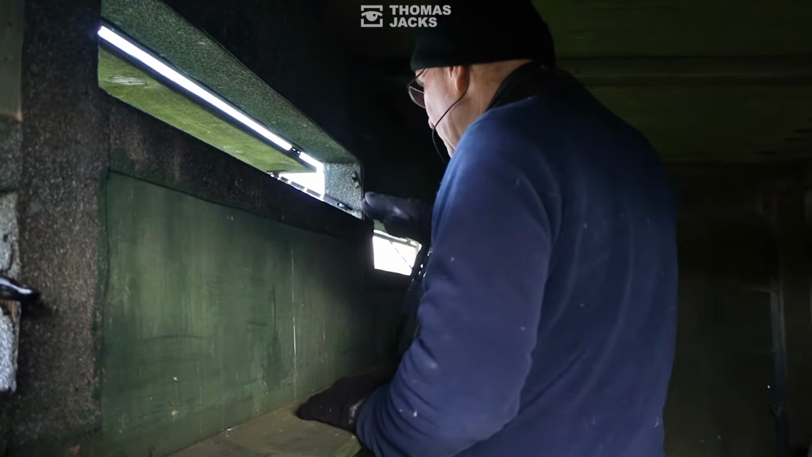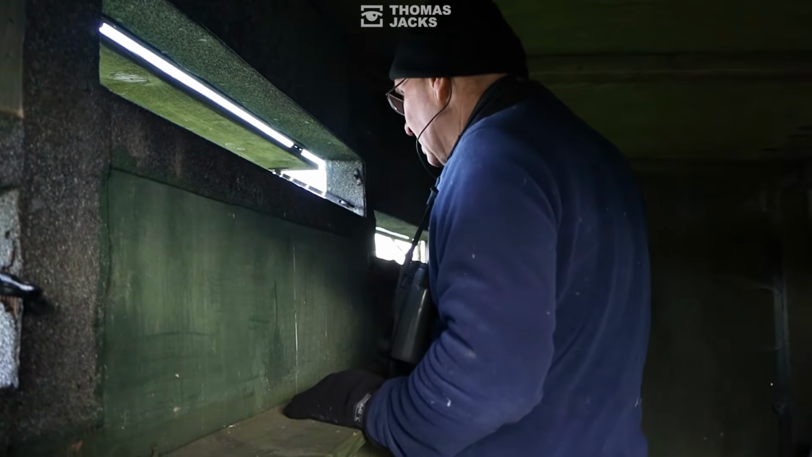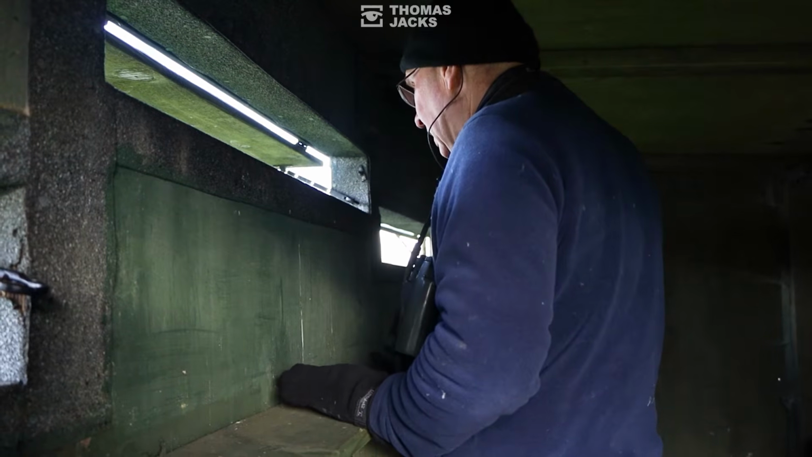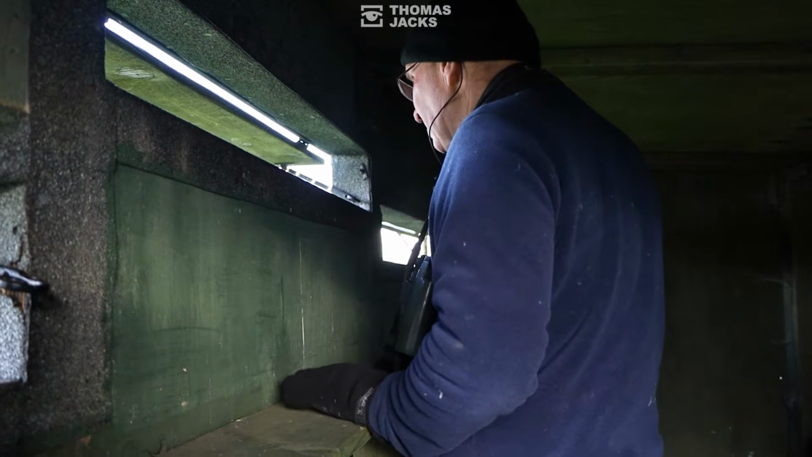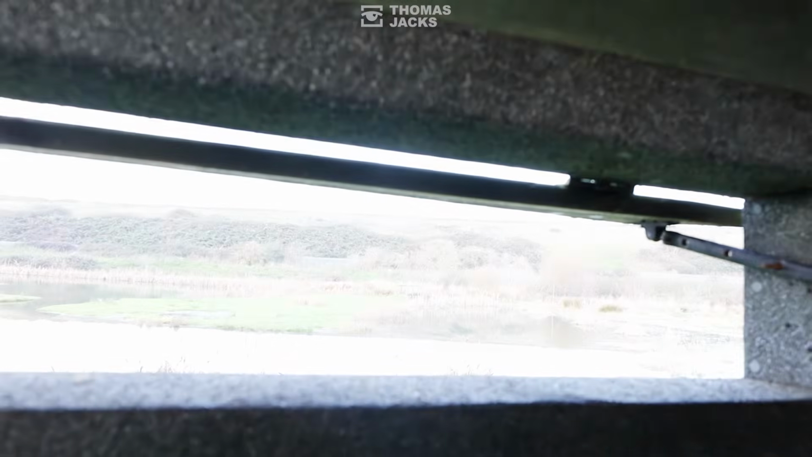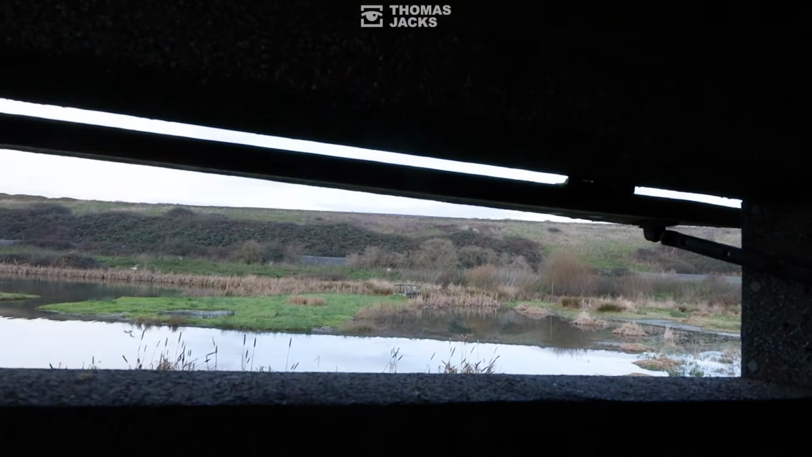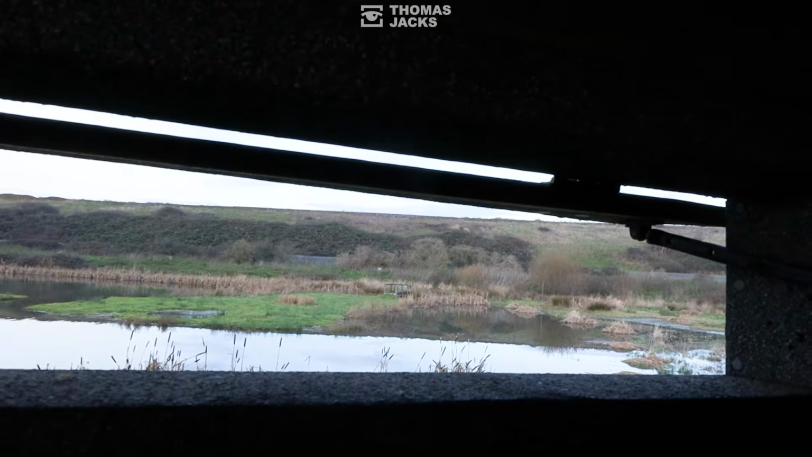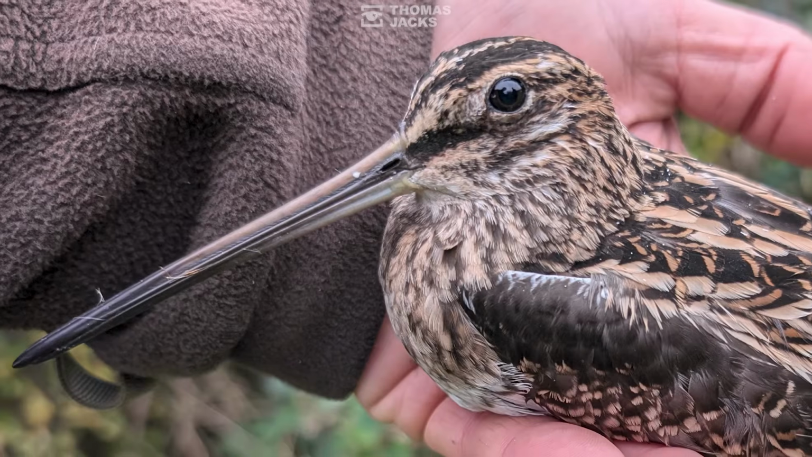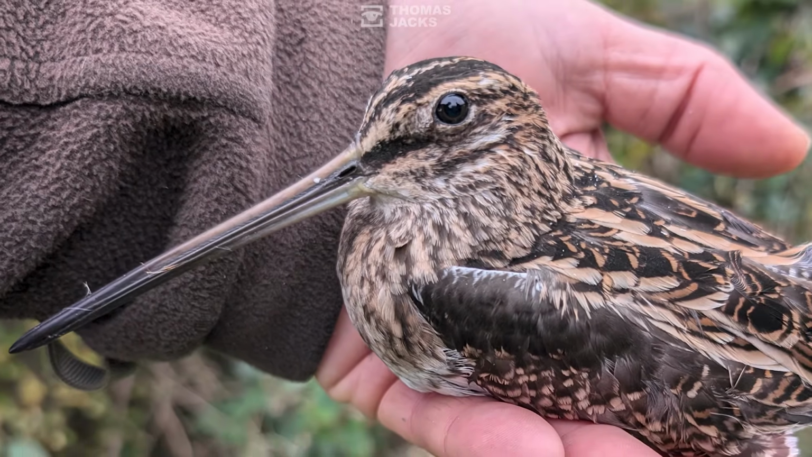So what we do on this marsh, it's a little bit unlucky because the rain we had last week really increased the water levels. On this marsh in front of you, you can see all those islands of cut grass. This was the water margin a week ago. The snipe like to sit as near to the water as possible, but what they like to do by day is ideally sit pretty still and look like a bunch of the reeds that are cut.